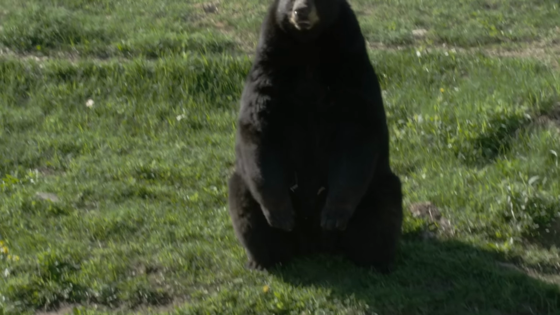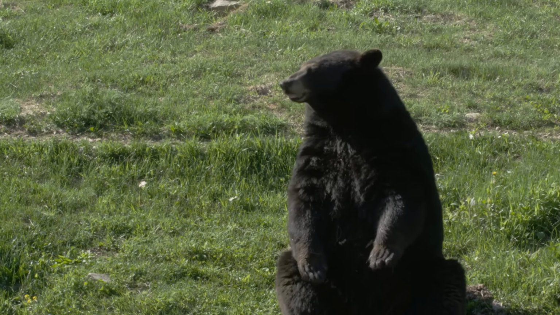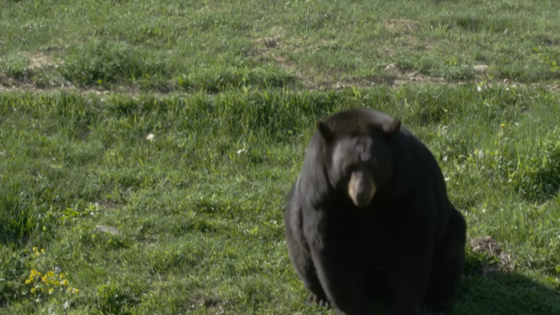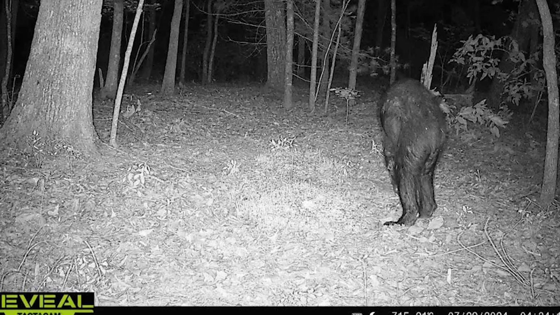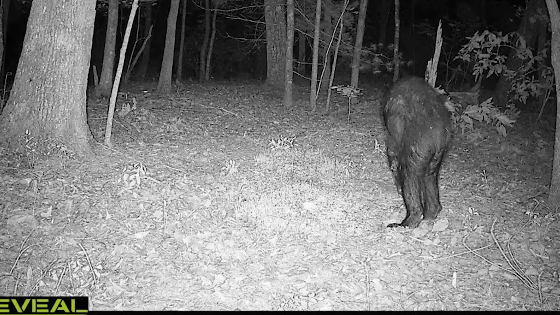Bears do stand on their hind legs, and it could be hunching over, which is why you can't see its head, but even still, there's just something creepy about this image. It just looks oddly human to me. It's the best way I can describe it. What do you think, though? Bear, Bigfoot, werewolf, skinwalker, or mid-transformation? Let us know in the comments.